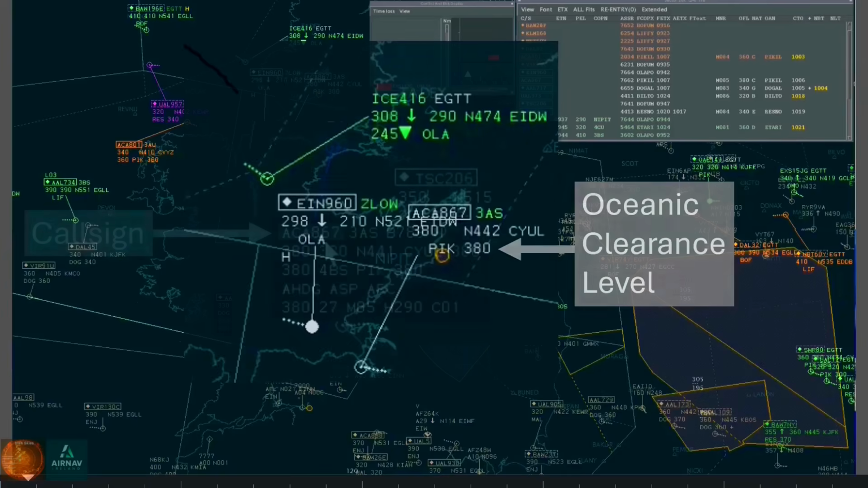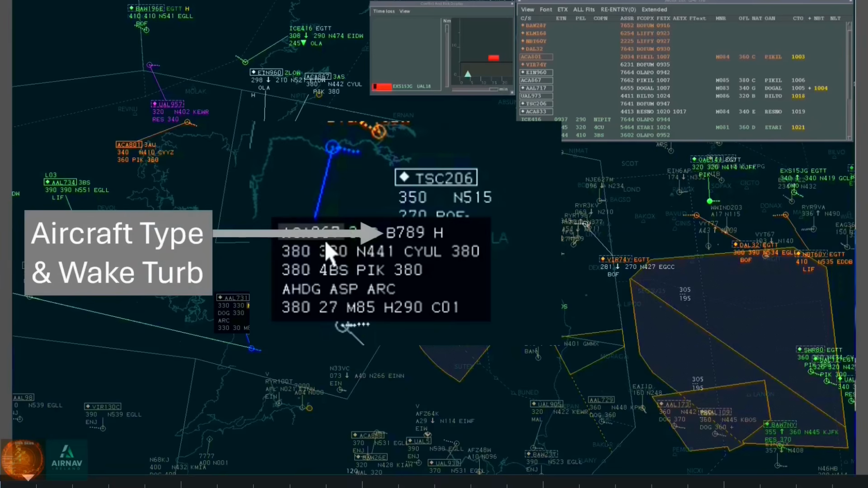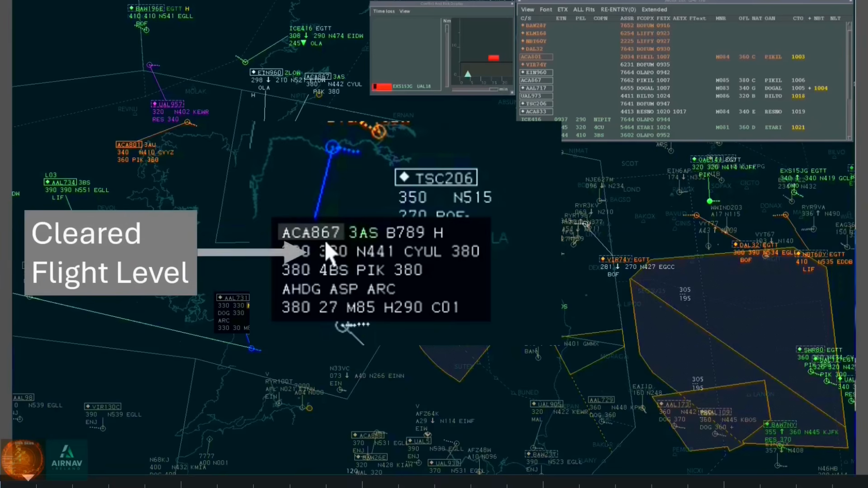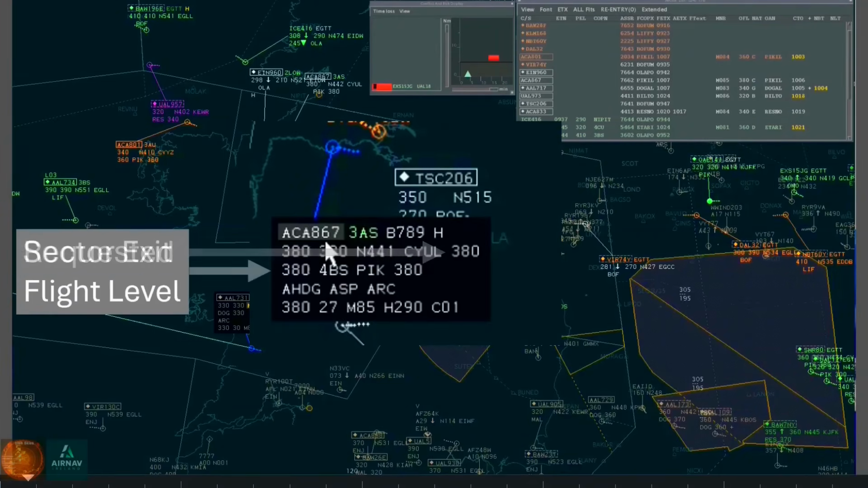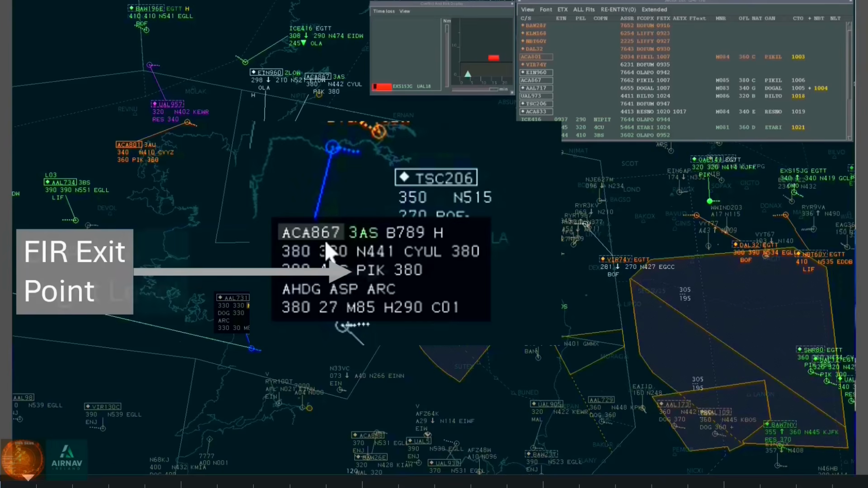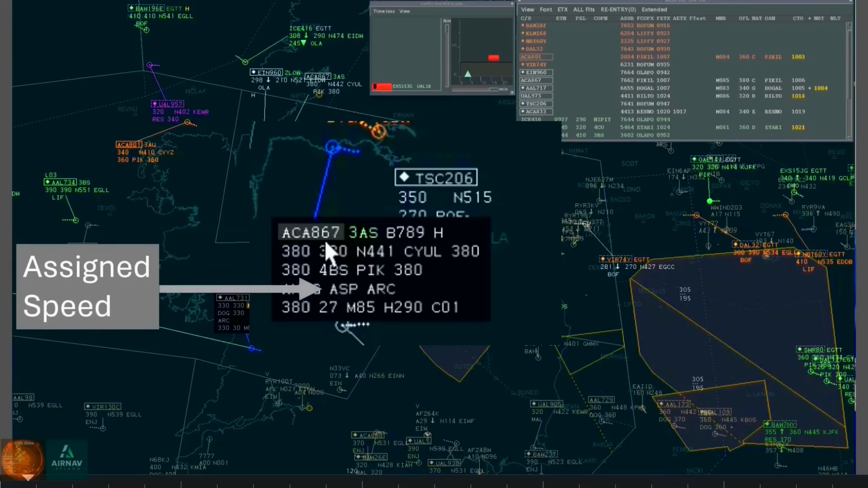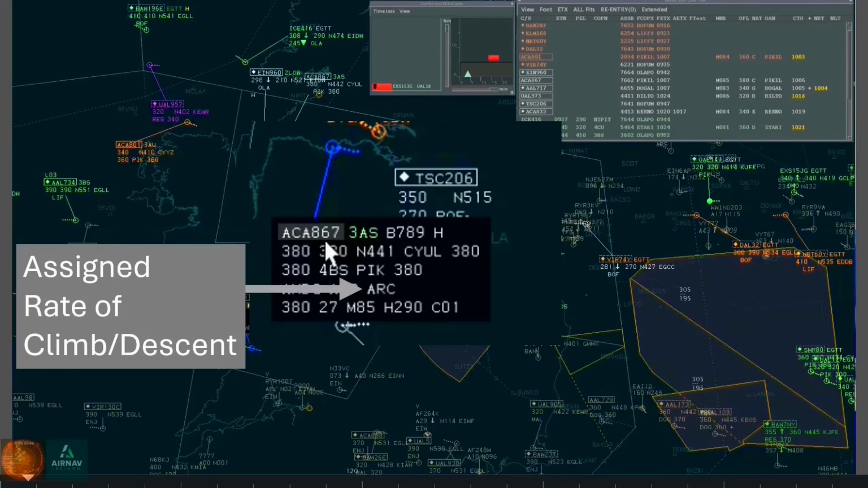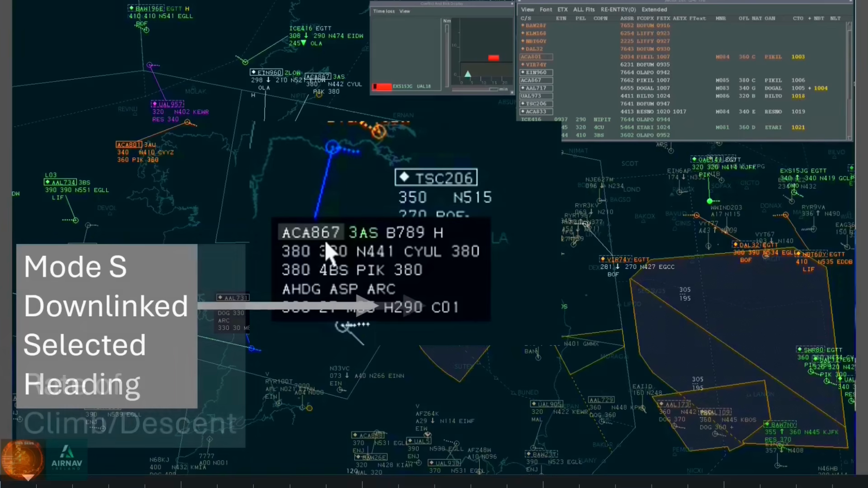When the mouse moves onto the label, it expands somewhat to reveal the call sign, the coordination centre or sector, aircraft type and wake turbulence, the Mode Charlie flight level, cleared flight level, ground speed, destination, and requested flight level. Line 3 shows the planned sector exit flight level, the full and abbreviated FIR point, and if oceanic, the oceanic entry flight level. Line 4 shows the assigned heading, speed, and rate of climb or descent. And line 5 shows the downlinked Mode S data of selected flight level, selected indicated airspeed, selected Mach number, selected heading, and the rate of climb or descent.